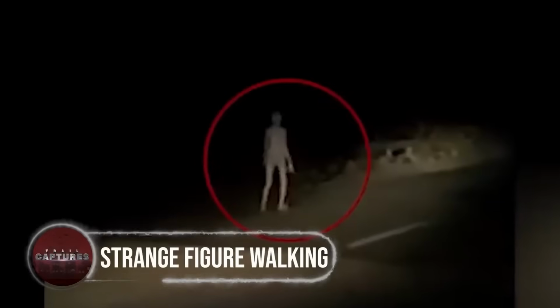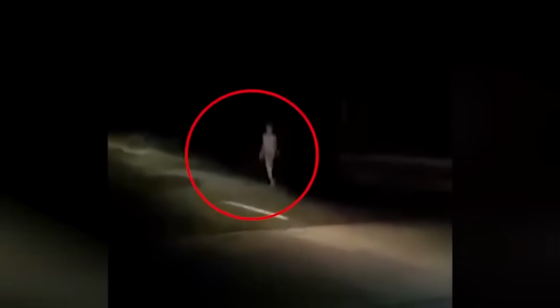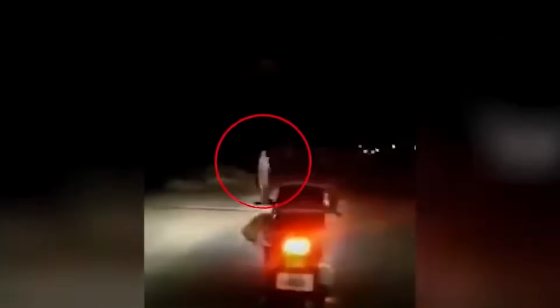Strange figure walking. Recently, this terrible clip has been popular online. The location where this video was taken is India. A bizarre, unsettling humanoid figure can be seen walking down the street in the footage. A group of bikers took the footage on the bridge over the Shardara Dam.